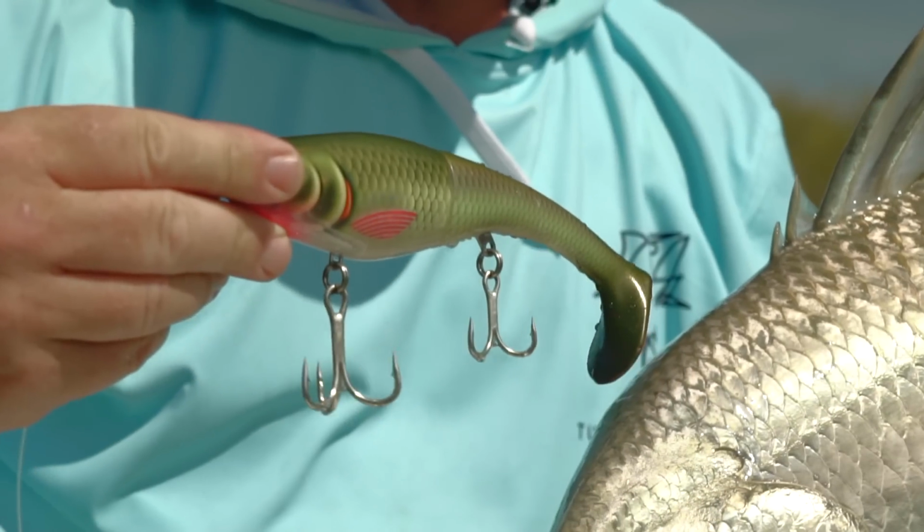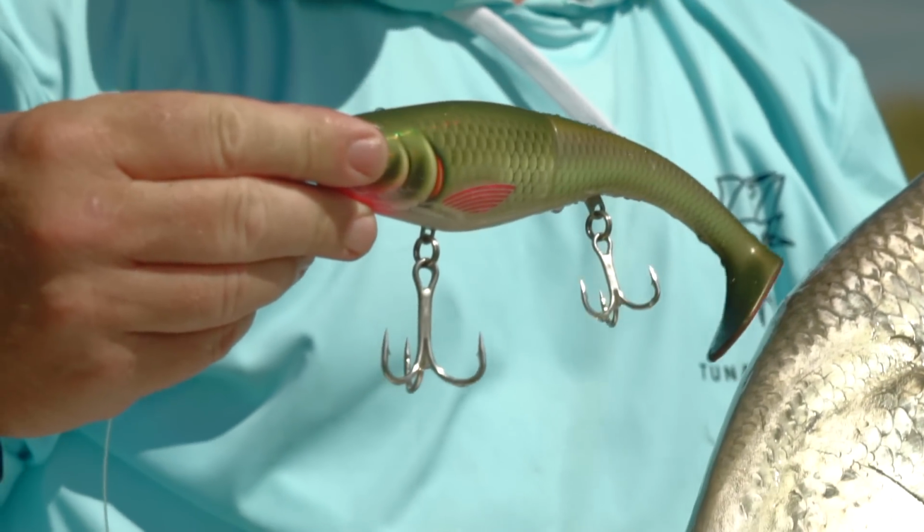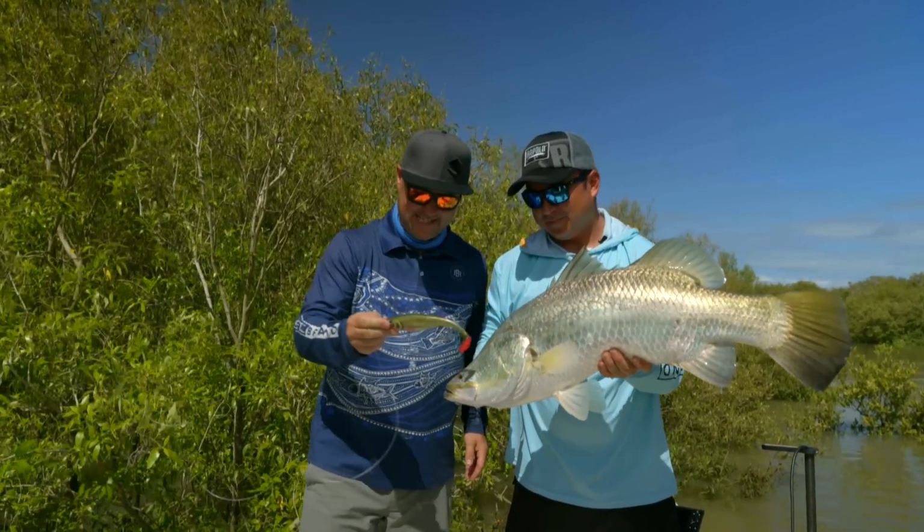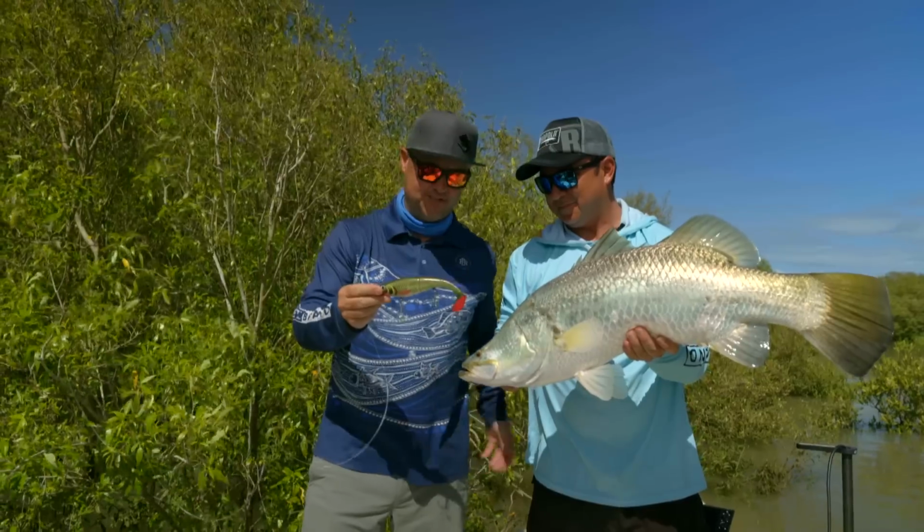Well, Jez, you did some surgery. Yeah, mate. This looks just like a little barra when you look at that, doesn't it? 100% it does. He absolutely engulfed it. Was down to about here. We got the lure back, all these barbs being crushed up makes it easier.